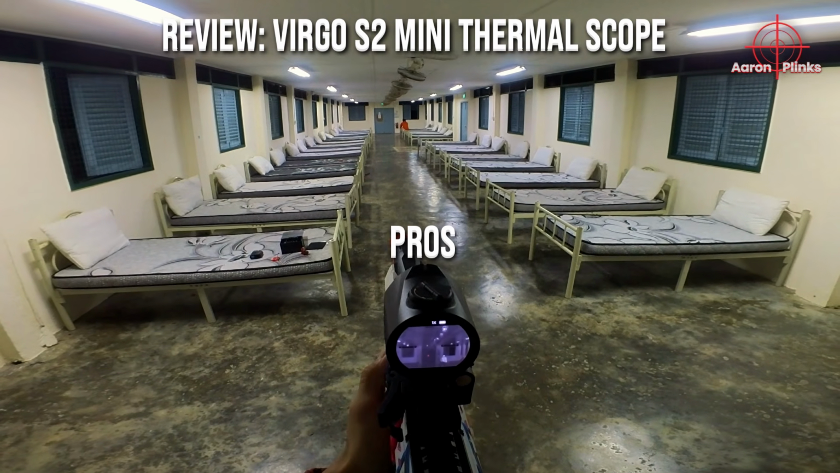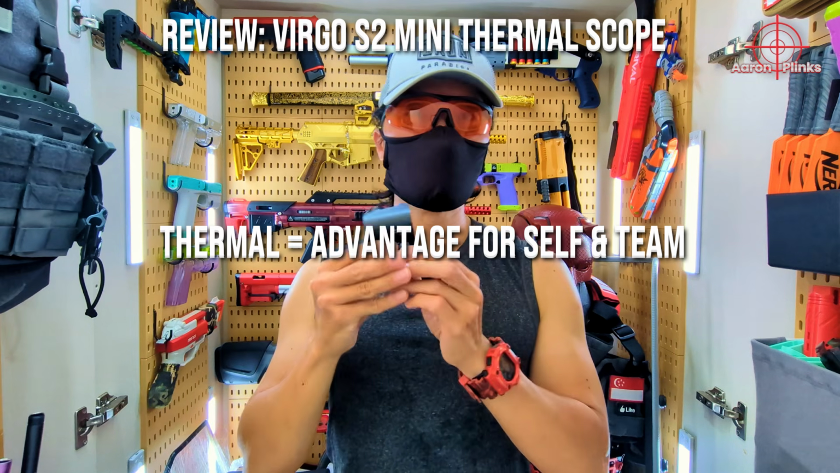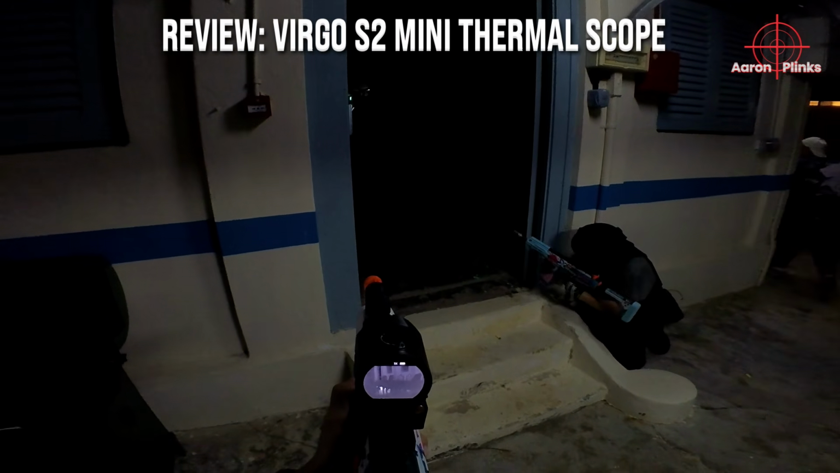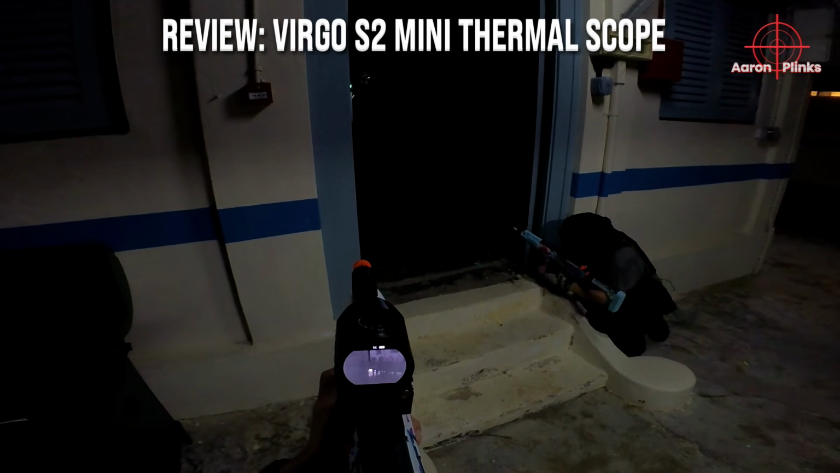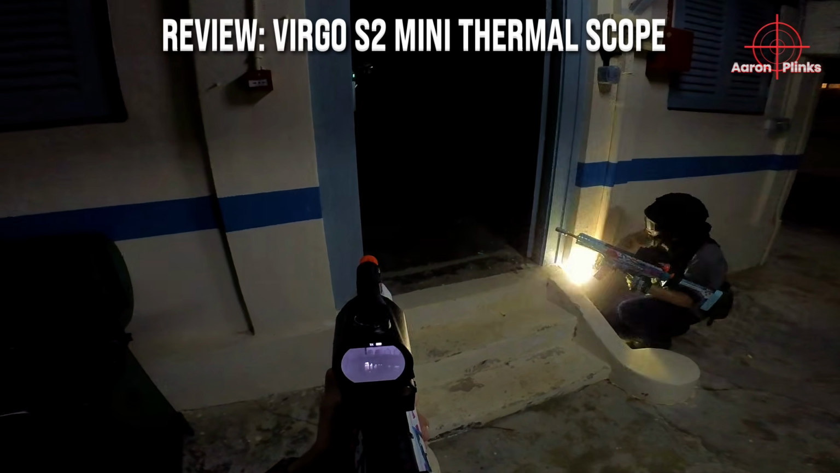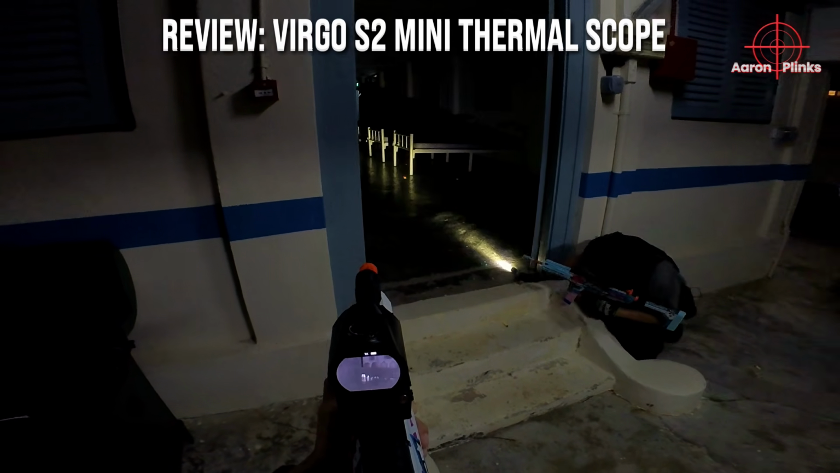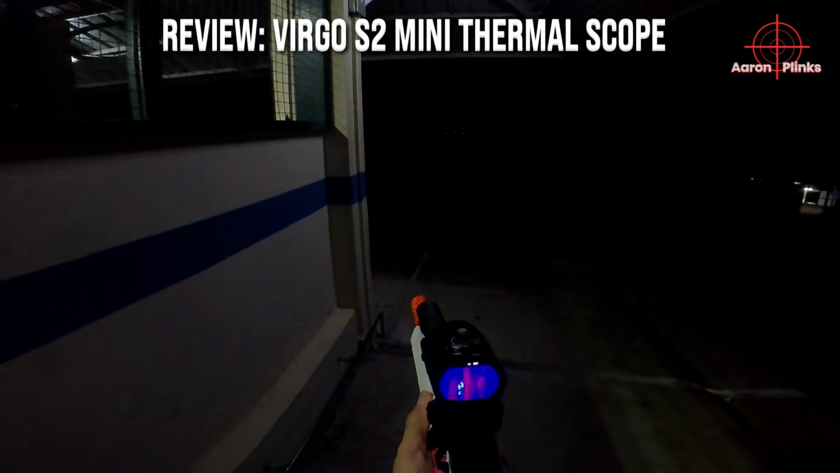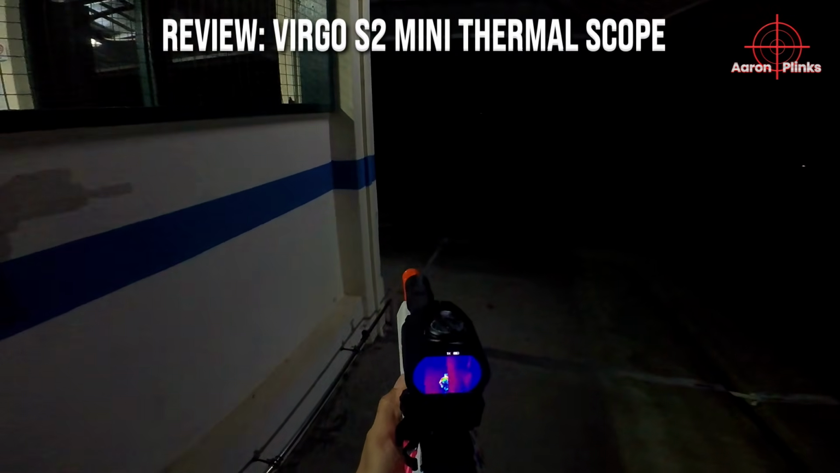Let's talk about the pros first. I used it for a few night games and it performed extremely well. It almost felt as if I was cheating. Opponents were easy to spot, engage and call out, which translated to a big advantage for the entire team. This is essentially pay to win. I also love the rainbow color palette because it reminds me of the movie Predator.